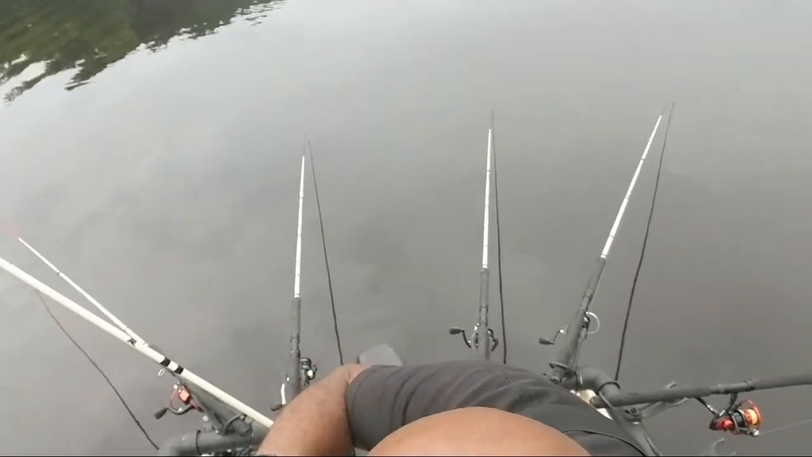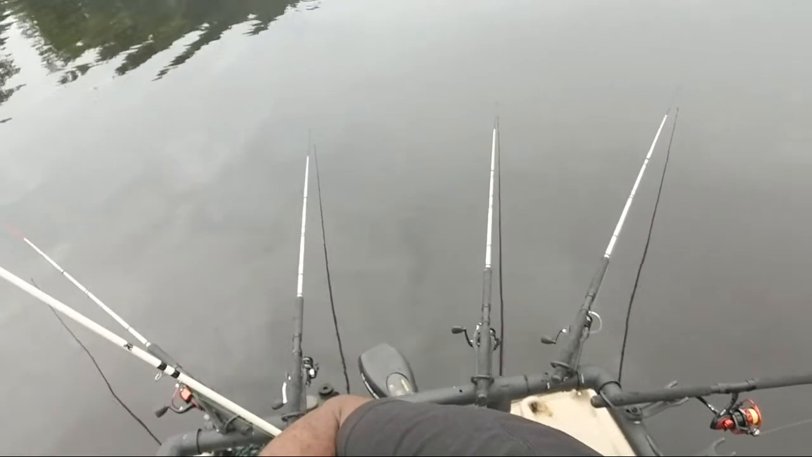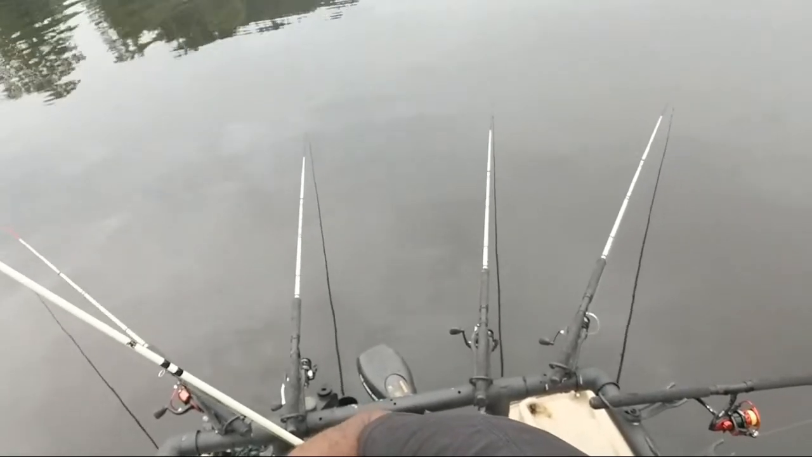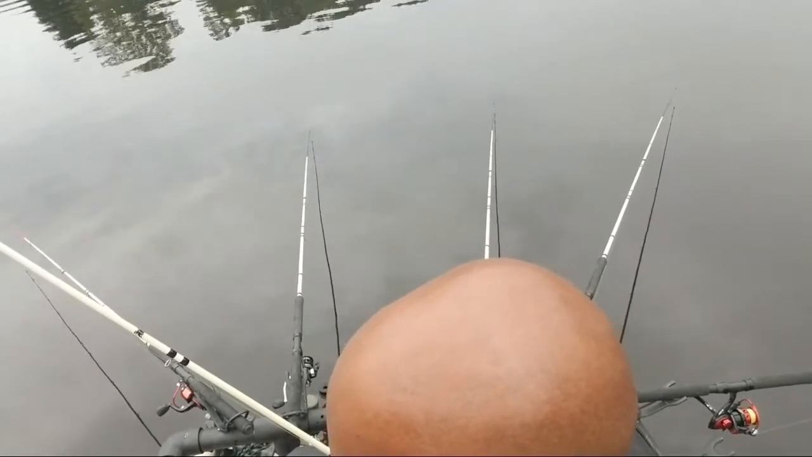Okay, let's see if we can have a little bit of luck right here. We'll know really quick. It won't take us too long. Let me pull this out of here. We don't need that long. I'm running minnows. 9 times out of 10, I'm probably gonna have to refresh those minnows too. Bingo.